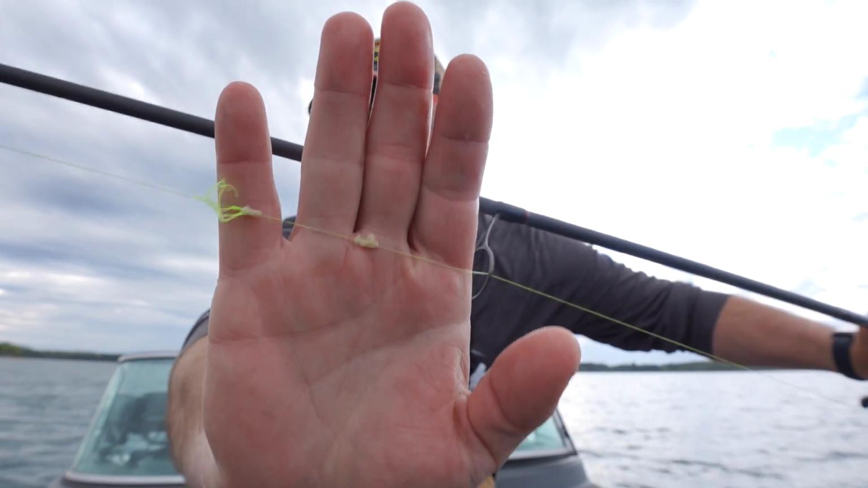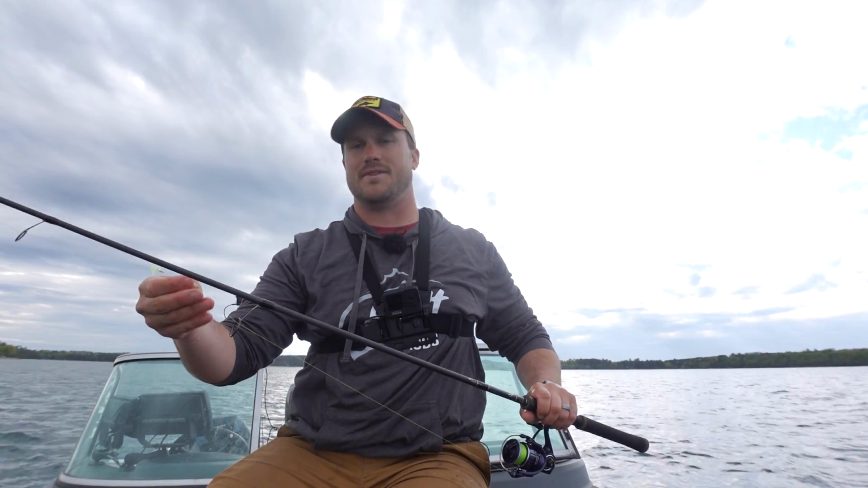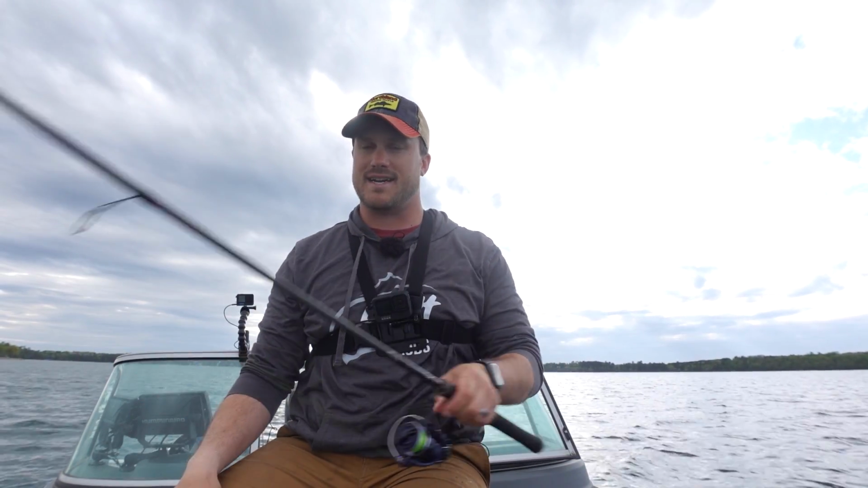With this cotton on the water, it's become miserable. You can see just all that stuff right there, getting caught up in the line, making it impossible to cast. And tell you what, if you think you're a good fisherman, get your slip bobber caught in the guides or get some cotton caught in the guides, and that will make you feel not like a fisherman very quickly.